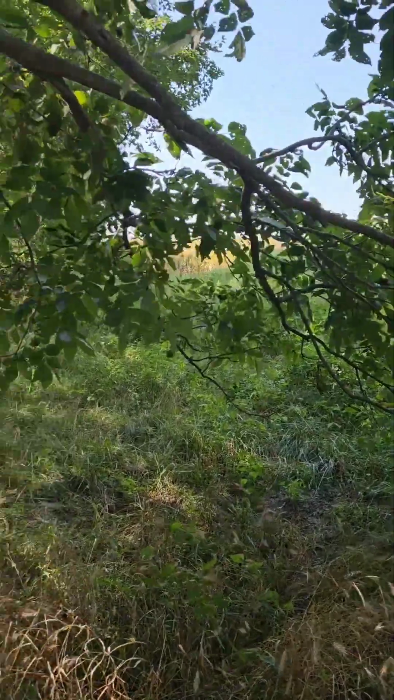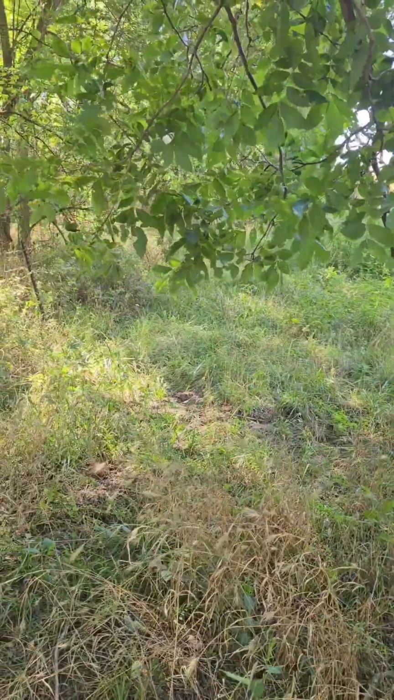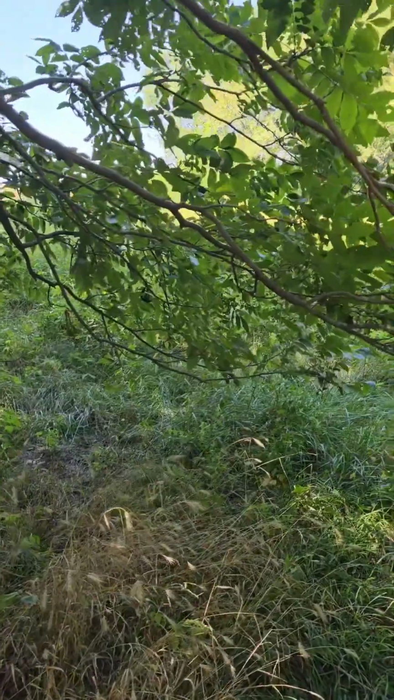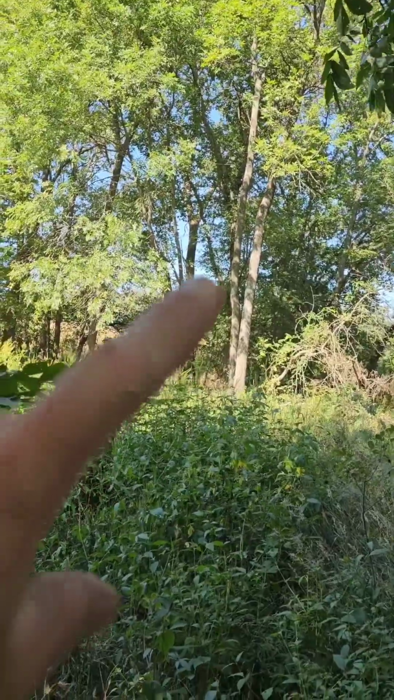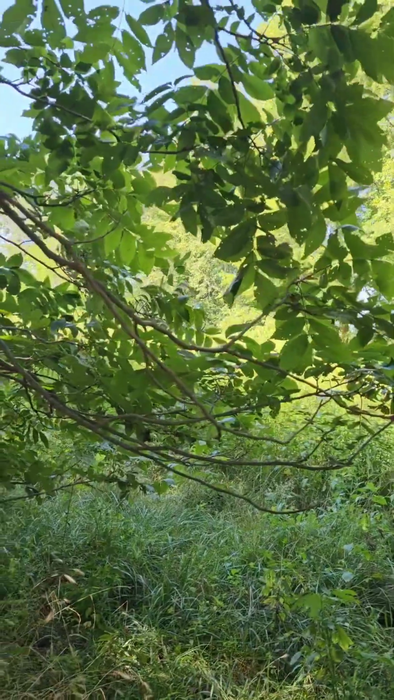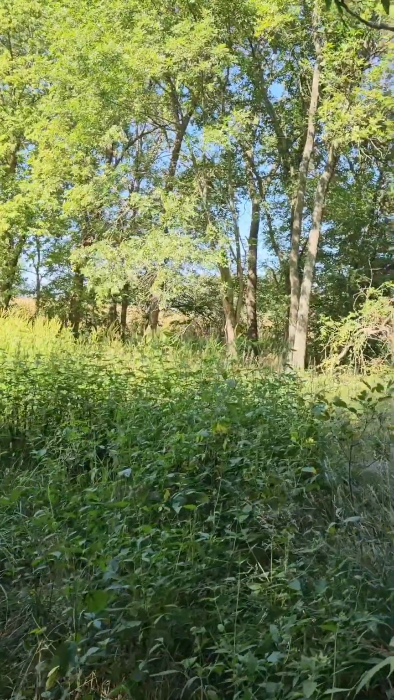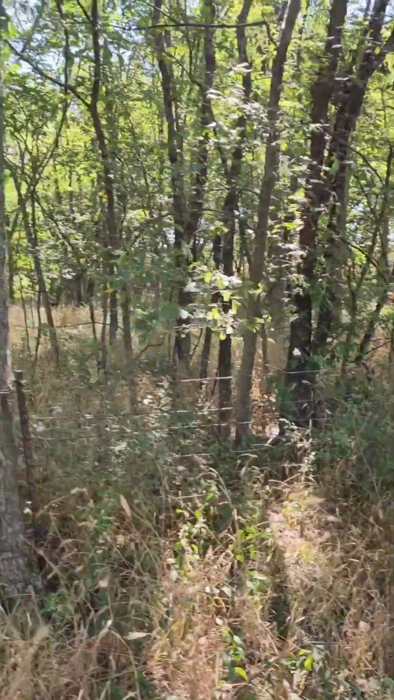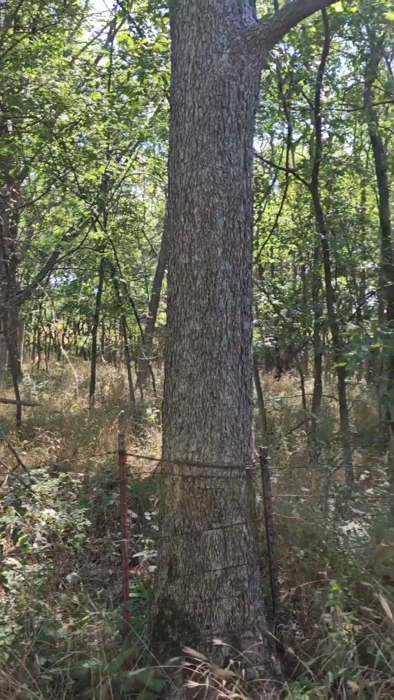With this elm tree with these branches hanging over, this is an every year scrape here. So I'm gonna set up a camera on it. I was really dialed in on a nice 10-pointer one year and had to stand in that tree right there to kill him. And that was one of those cases where I really think they came down here, saw I had a tree stand, and would have preferred that I not shoot the big buck. But I'm sure they didn't shoot him either. But I'll put a camera on this tree right here and I'll get a picture of whatever good buck's in here. I'll get him.